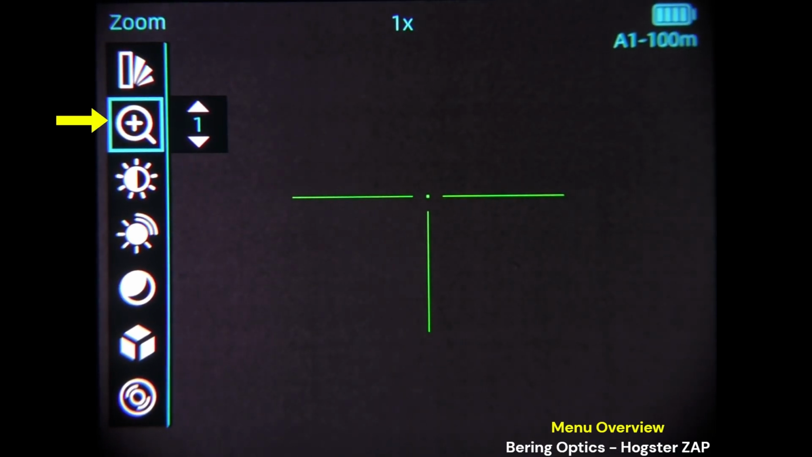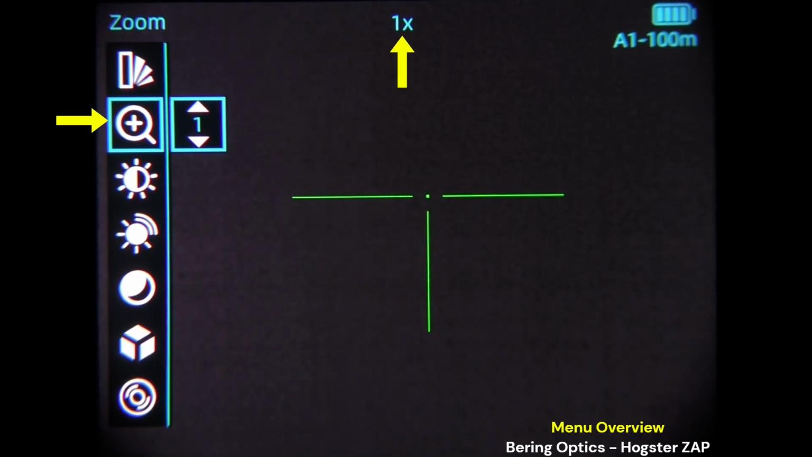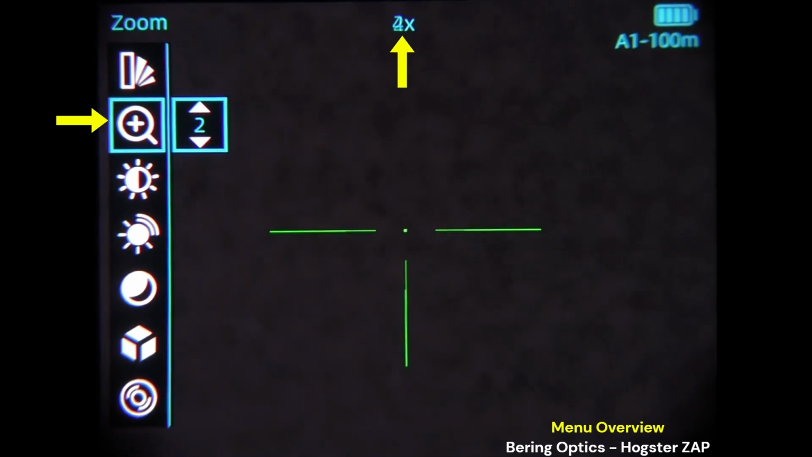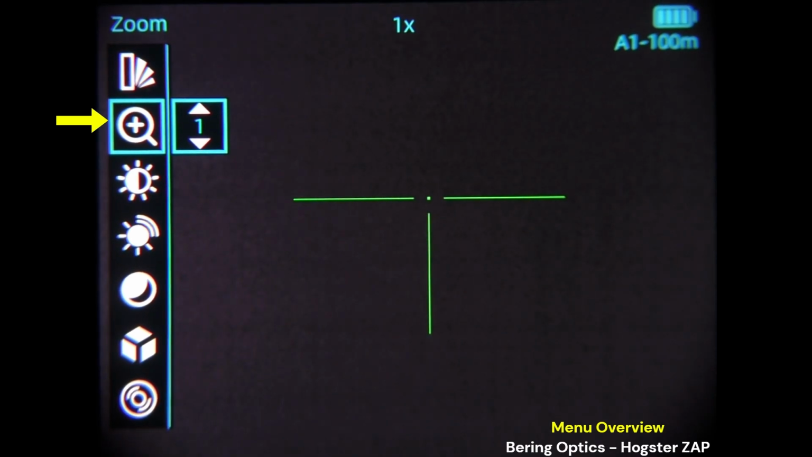Second item is zoom. If you wanted to zoom using the menu, you can do that here through the 4 various, and watch the top dead center. You got 1x native, 2x, 4x, 8x, back to native.